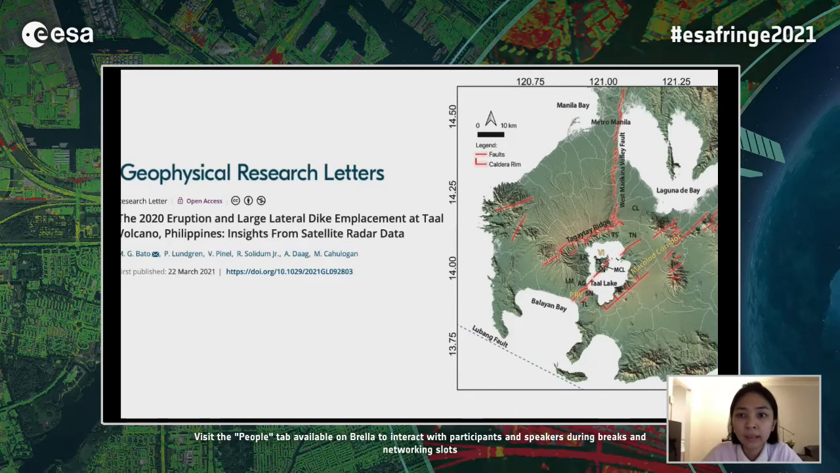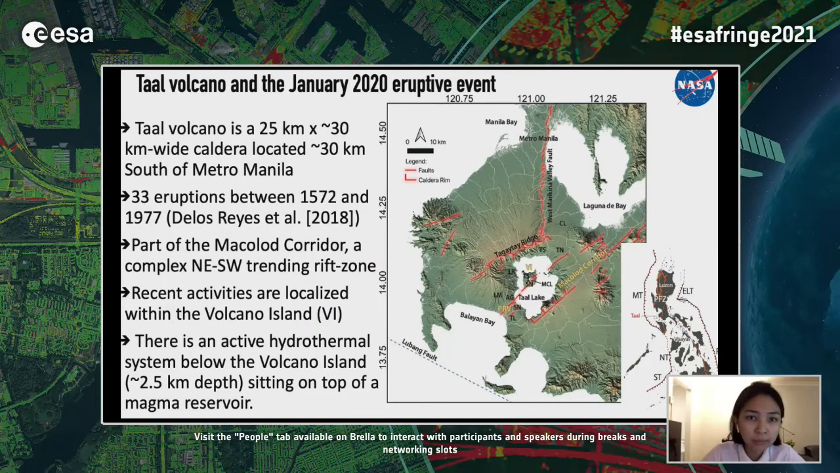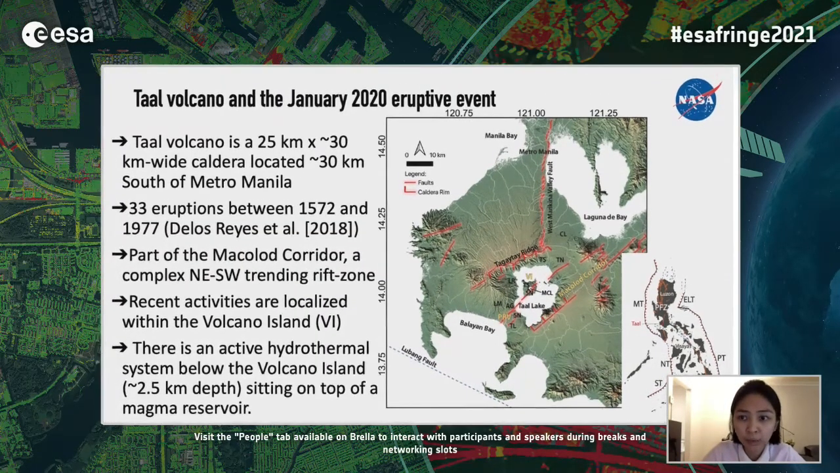Taal volcano is a caldera located in the southwestern part of Luzon Island in the Philippines. As you can see in the figure here, Taal is very close to Metro Manila, the country's capital, which is inhabited by roughly 14 million people. Taal volcano ranks as the second most frequently erupting volcano in the country. There were 33 eruptions known between 1572 and 1977.